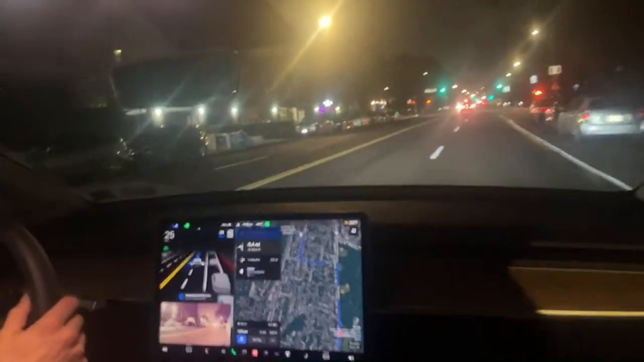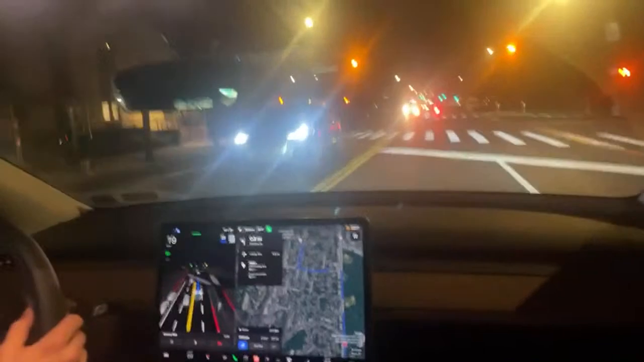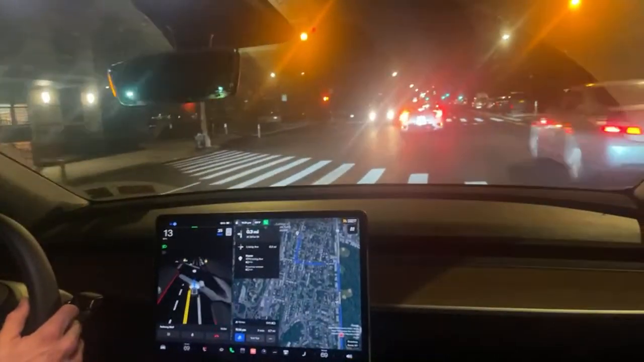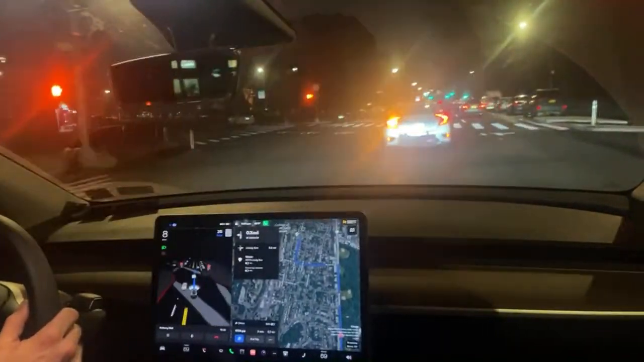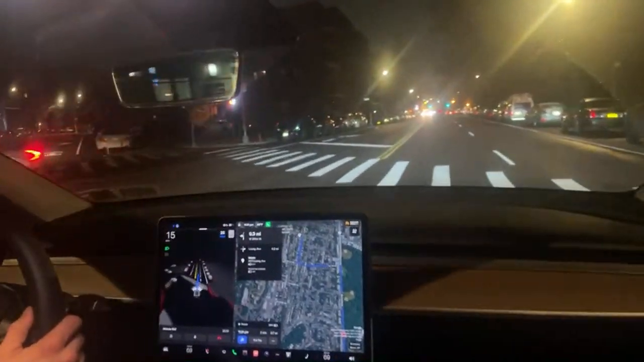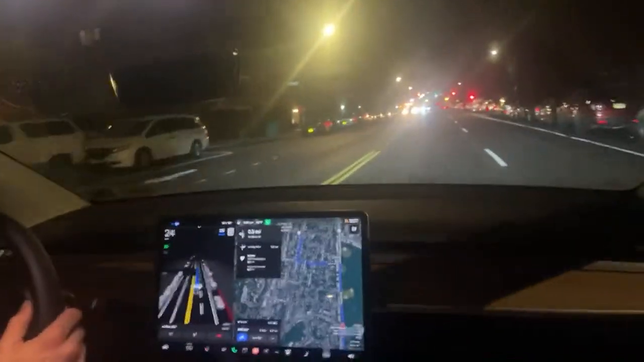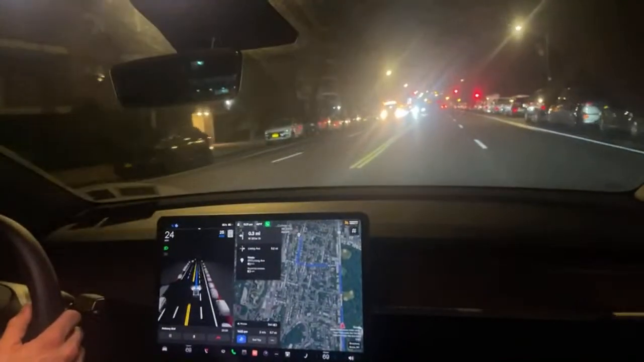It's asking me for permission again. There we go. Here goes our lane change. See what it does here at this yellow light. Should follow this guy through. Oh, we're going to go straight across. Okay. I would have been fine making that left-hand turn, but I think this way is slightly faster.